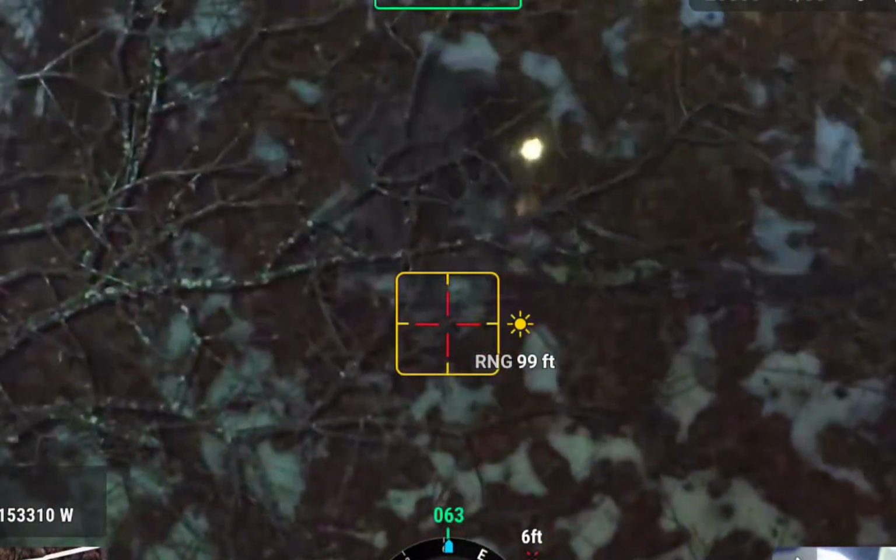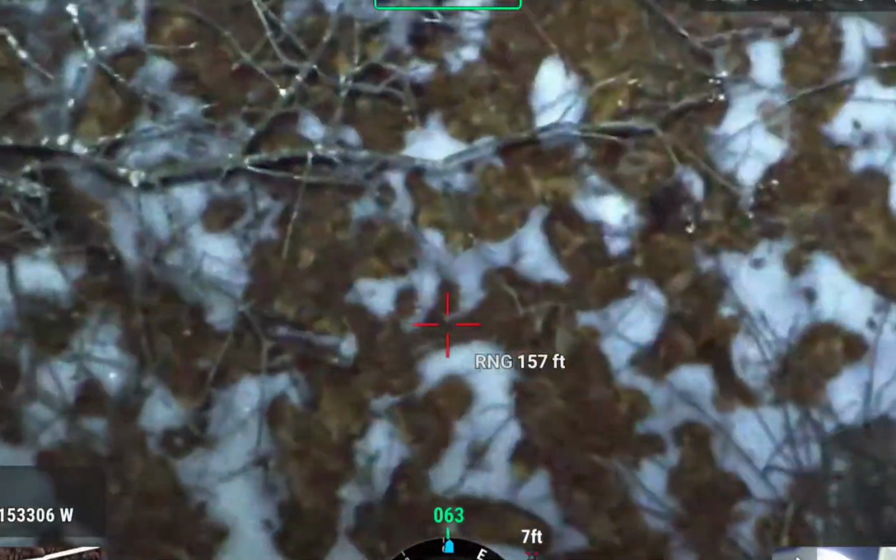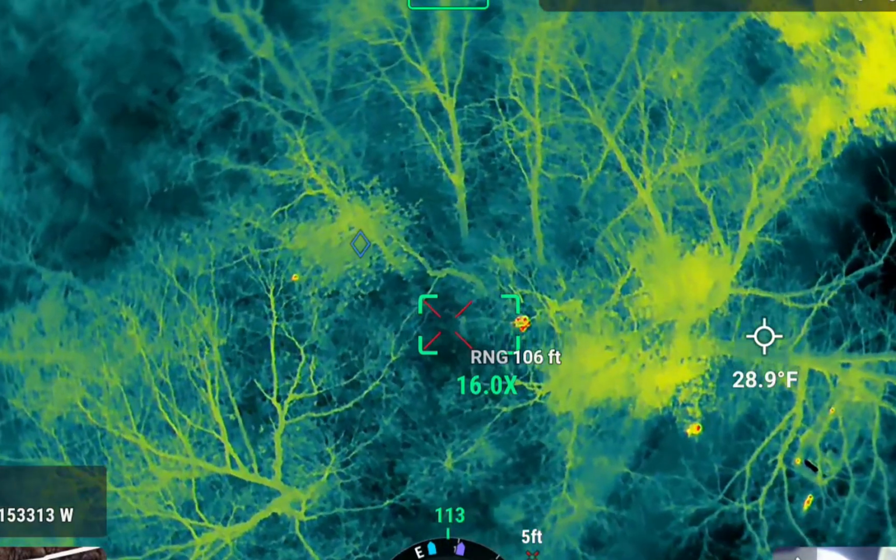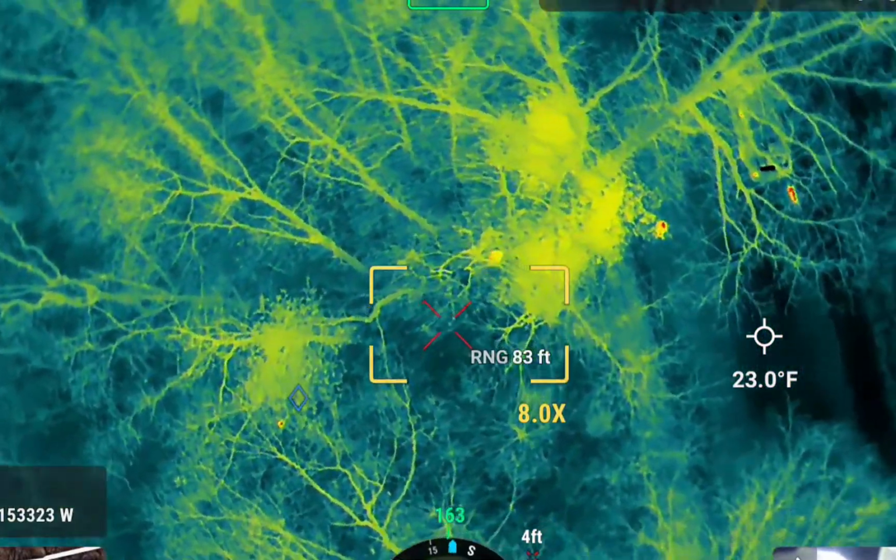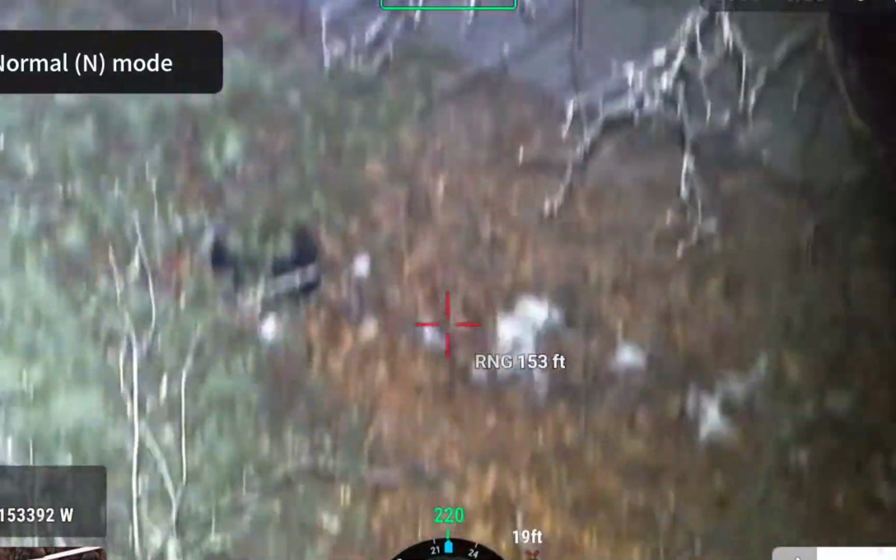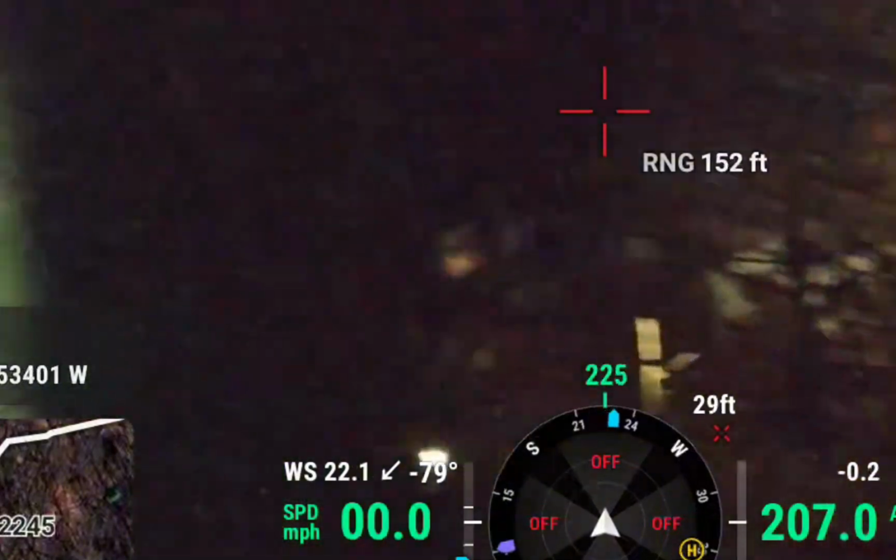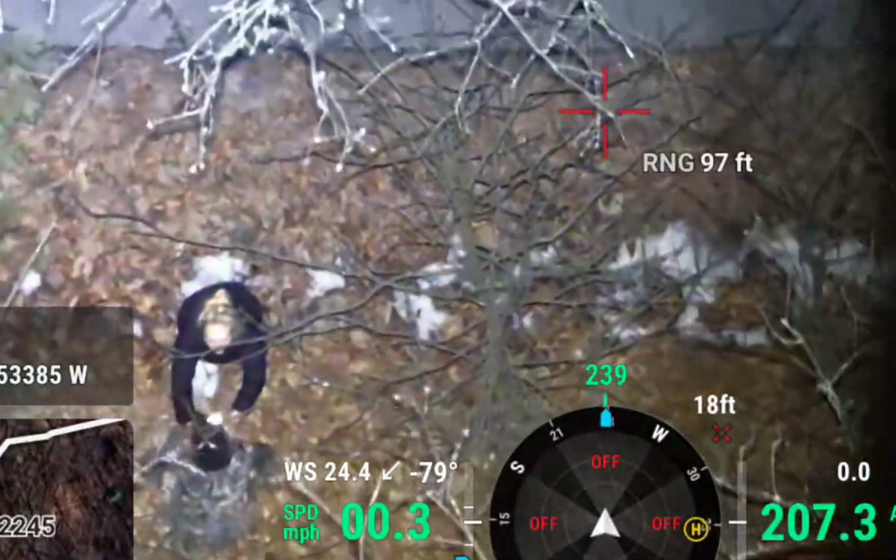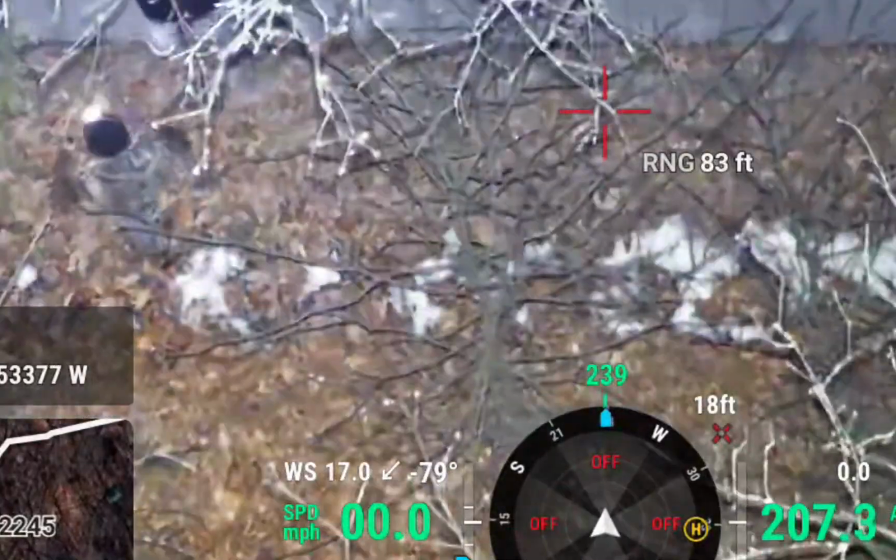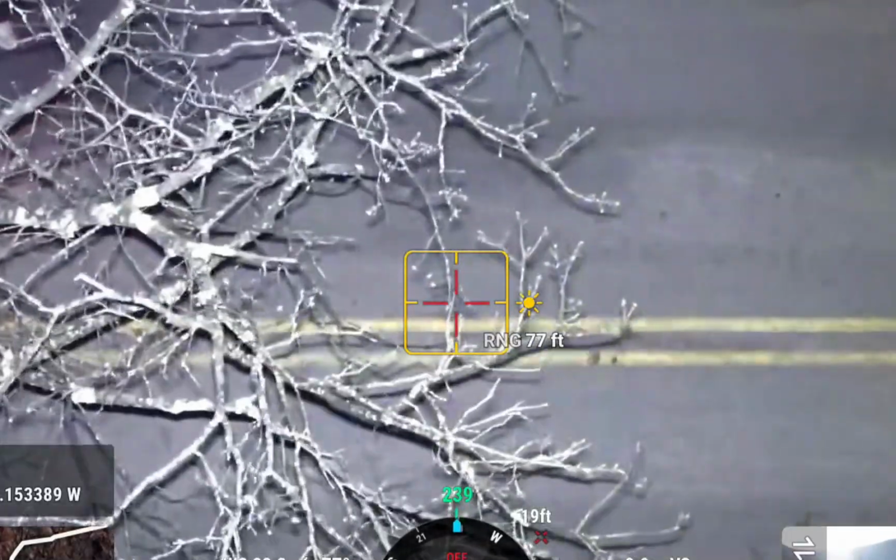There he is. That's what, 2:30, 3 o'clock in the morning. That's what it's all about right there. That's what it's all about. That's what it's all about right there.